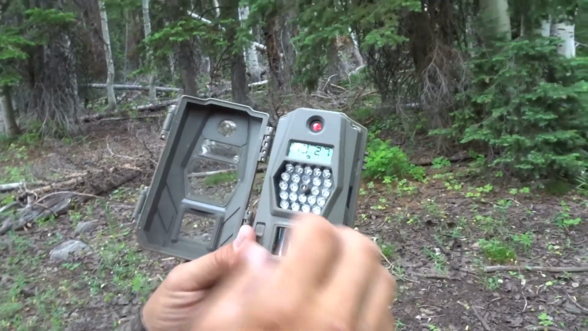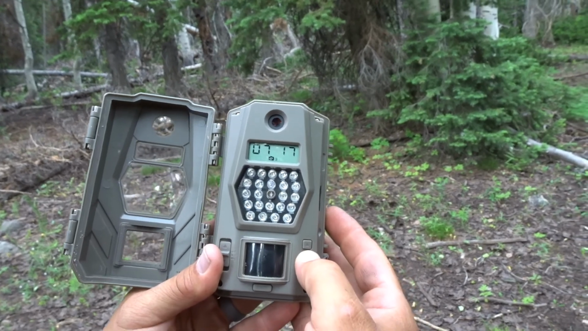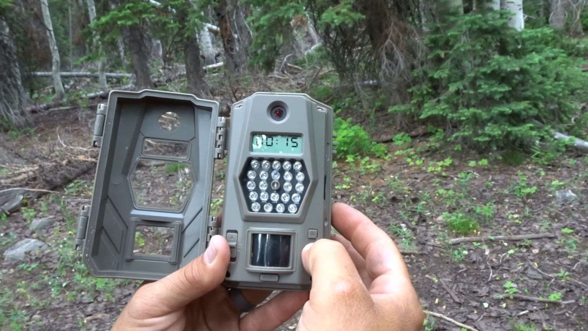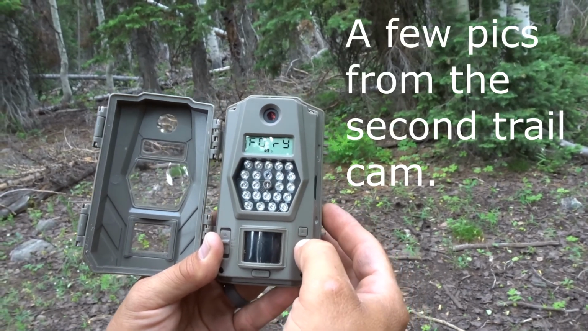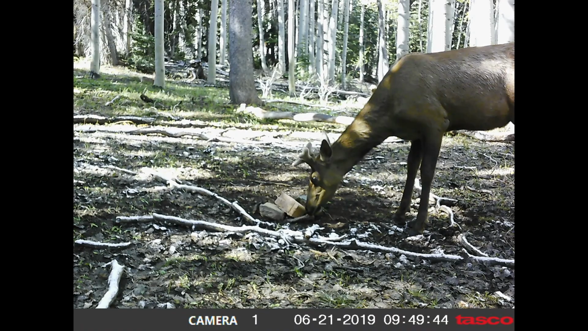So what we're going to do is we're going to take this and we're going to change our settings. We're going to go probably, let's do a 15-second burst with three pictures. Camera ID 1, no, format. Let's go ahead and format it even though it's already been formatted. Then we're going to go ahead and set this back.